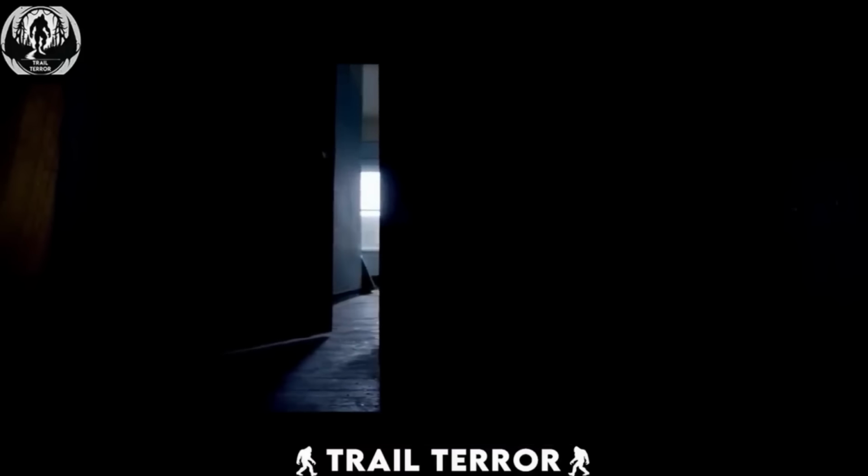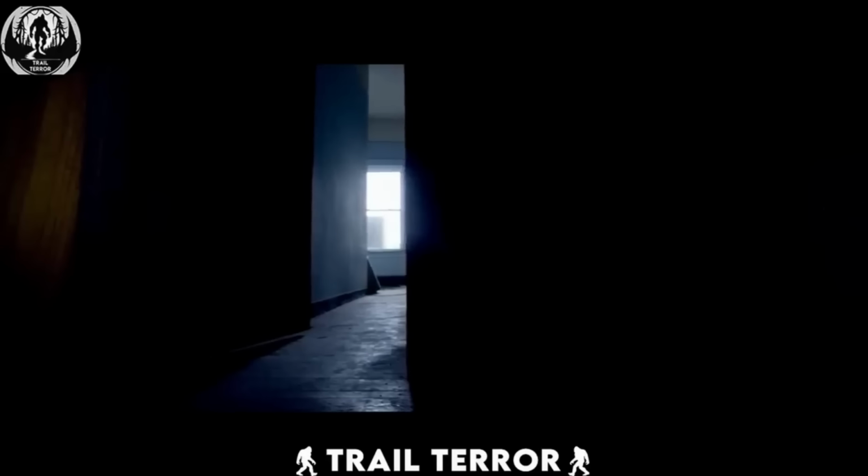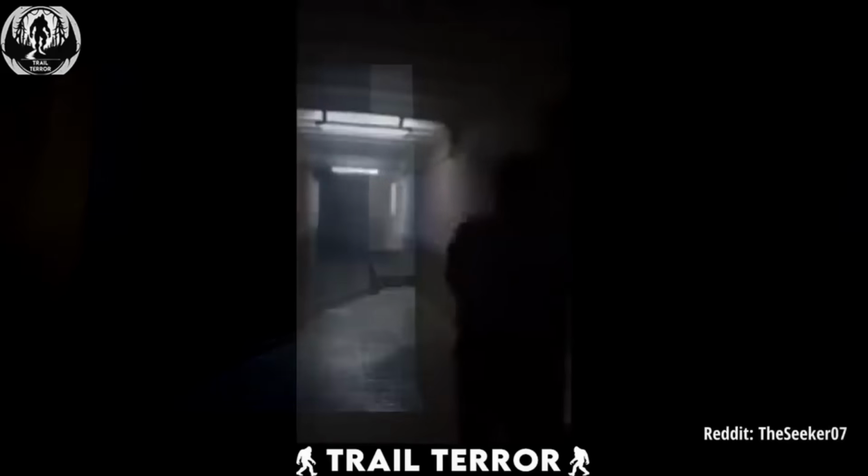A door swinging open from the wind? That's pretty normal, right? But what if it starts banging in the middle of a hallway with no breeze in sight? Now that's some horror movie level stuff, and this video captures just that.